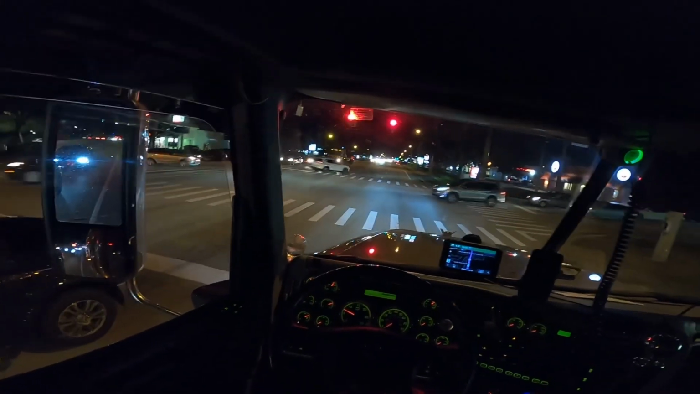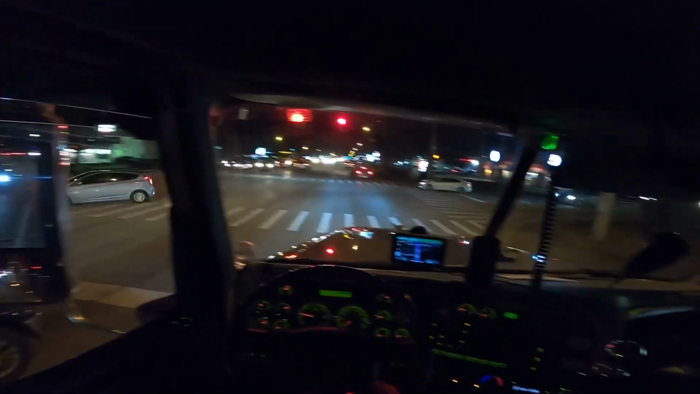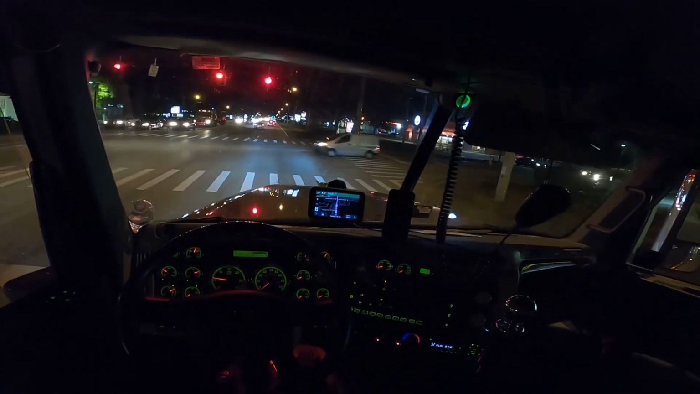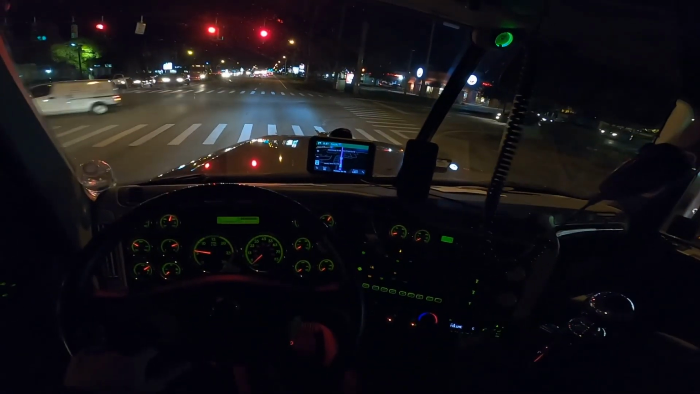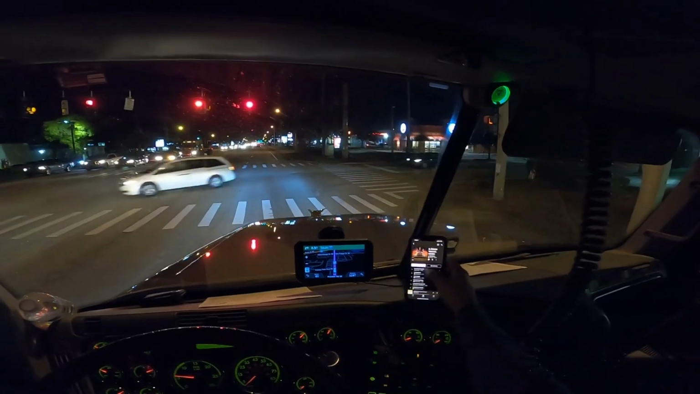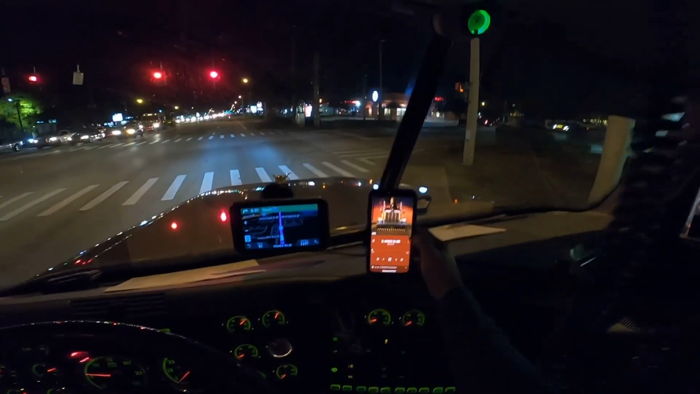Train horns though. Look at that picture though, that's nice.